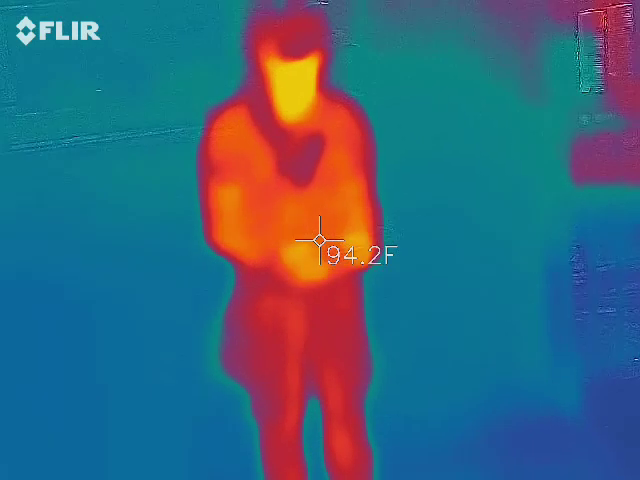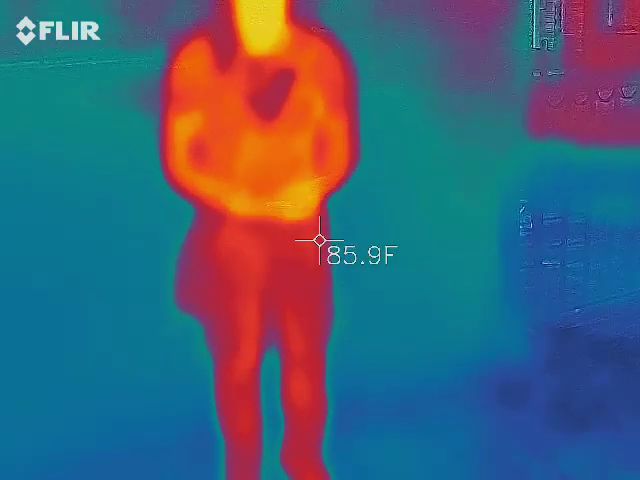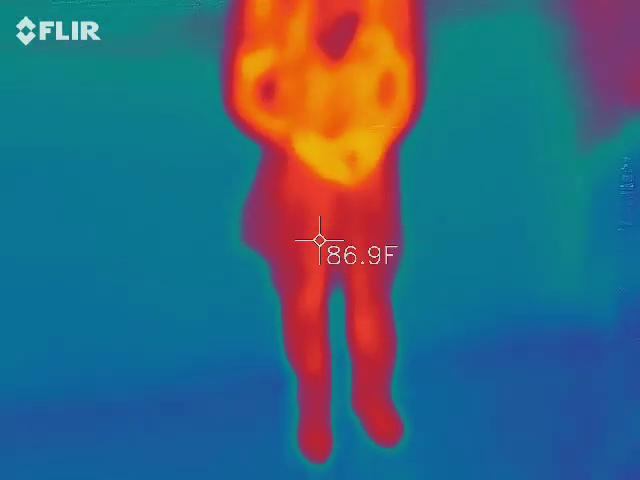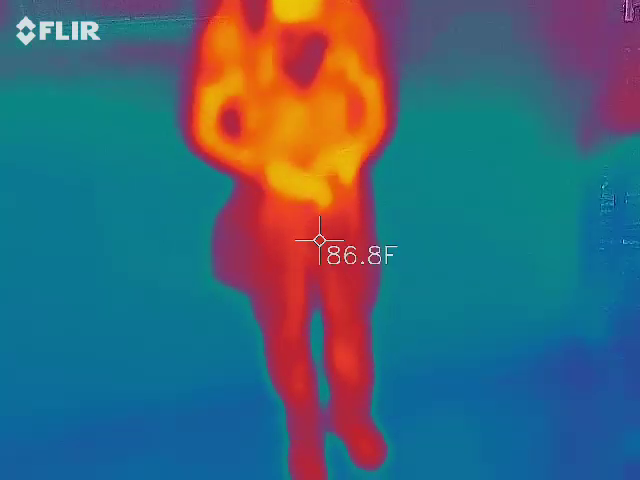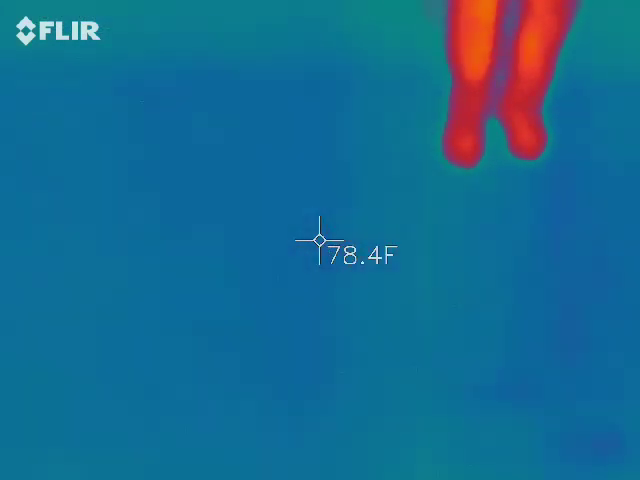But this is Lodge Alley. This is one of the oldest streets of Charleston. And when I say streets, that means people used to live here. These two buildings were not here. They had shotgun houses here. You could shoot a gun through the front and go out the back. And these were people's homes.